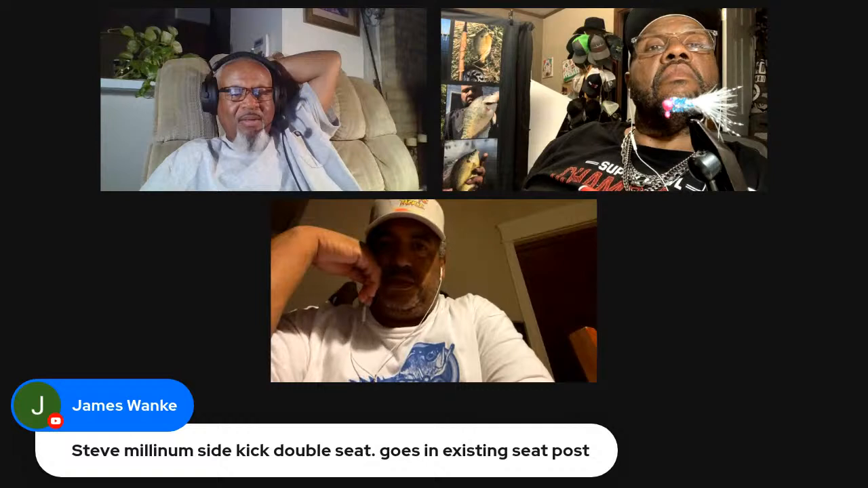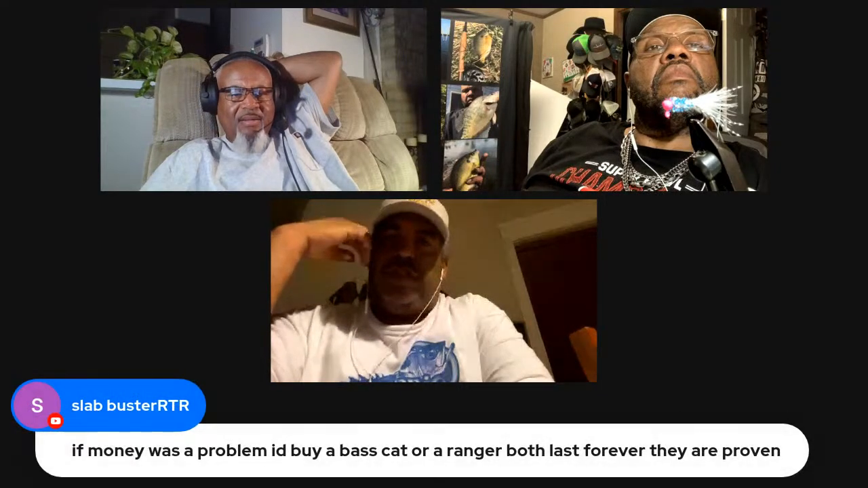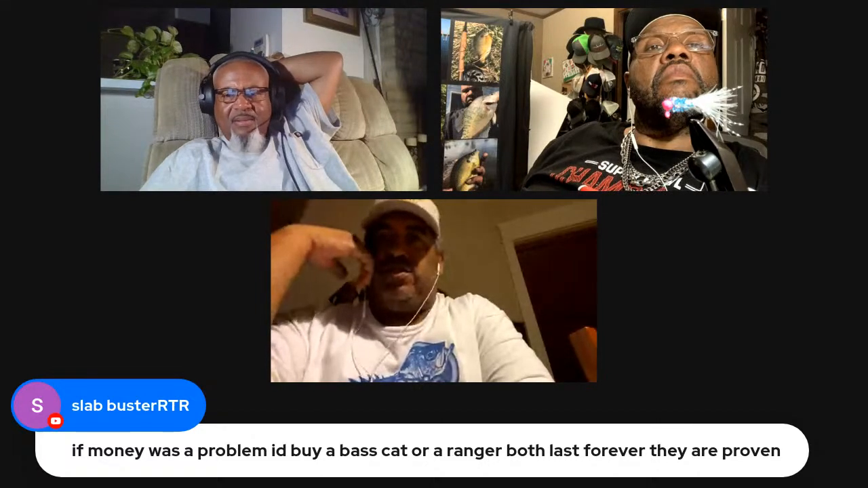Millennium Sidekick double seat goes in the existing seat post. I already have the third gen double seat. John Thompson makes the double L seat. I have that. It's pretty nice. I just want to put pedestals in instead of using the seats. I don't sit down, so if someone's fishing with me, we can both have pedestals.